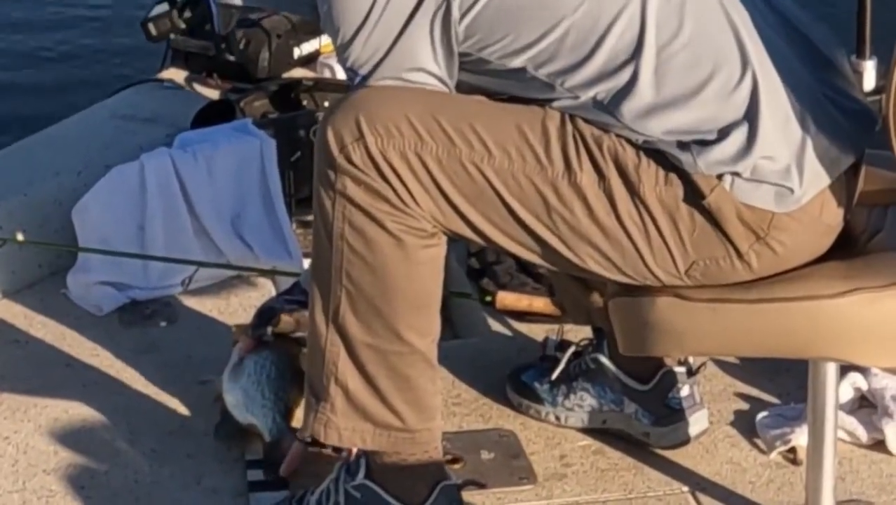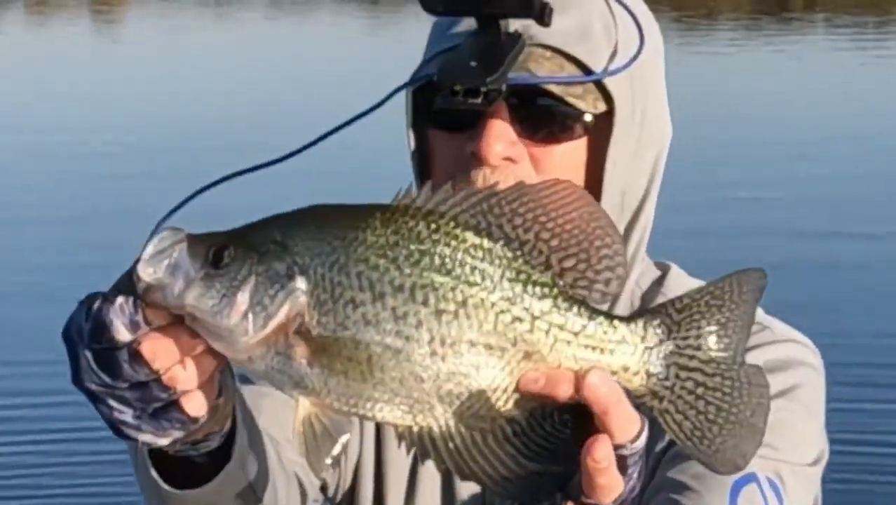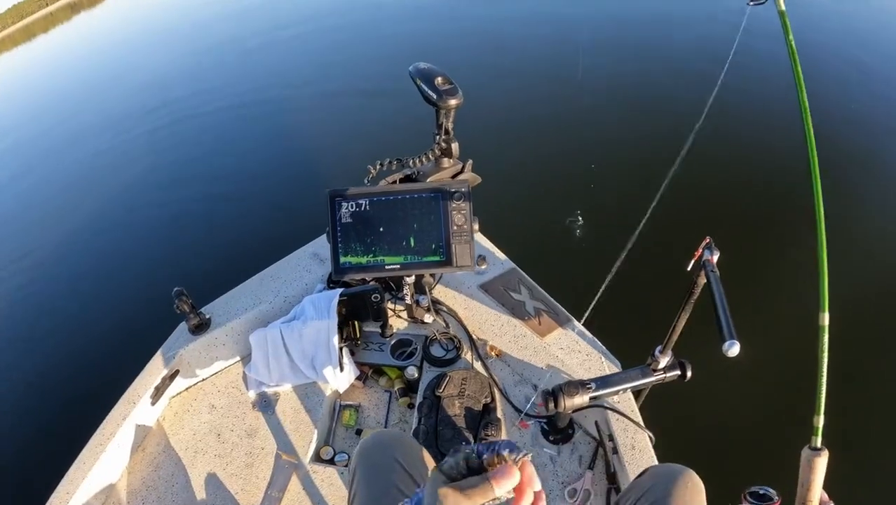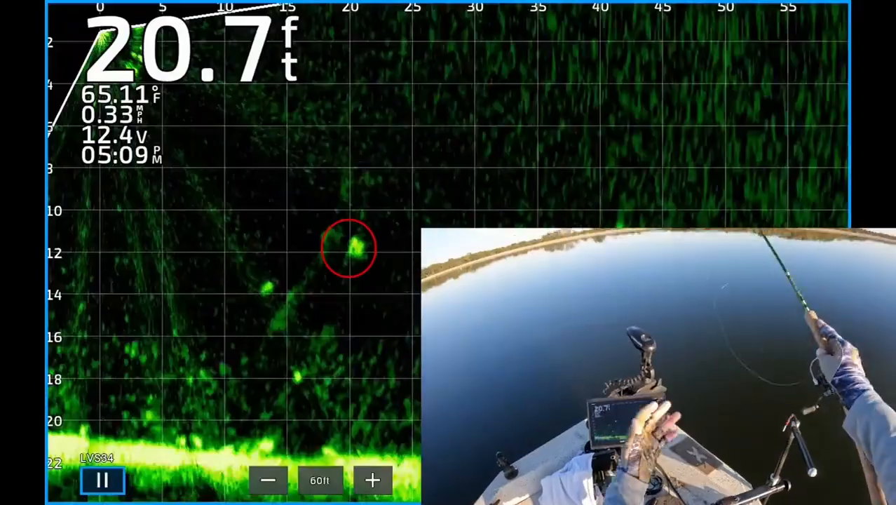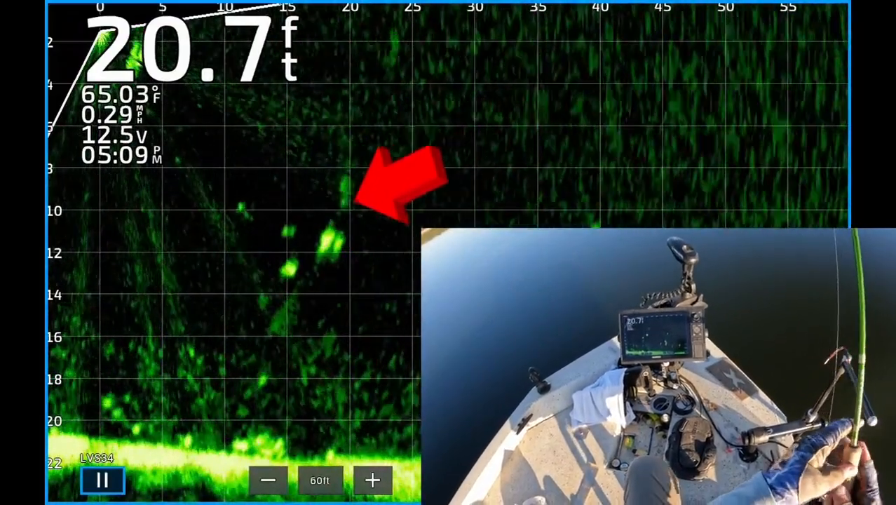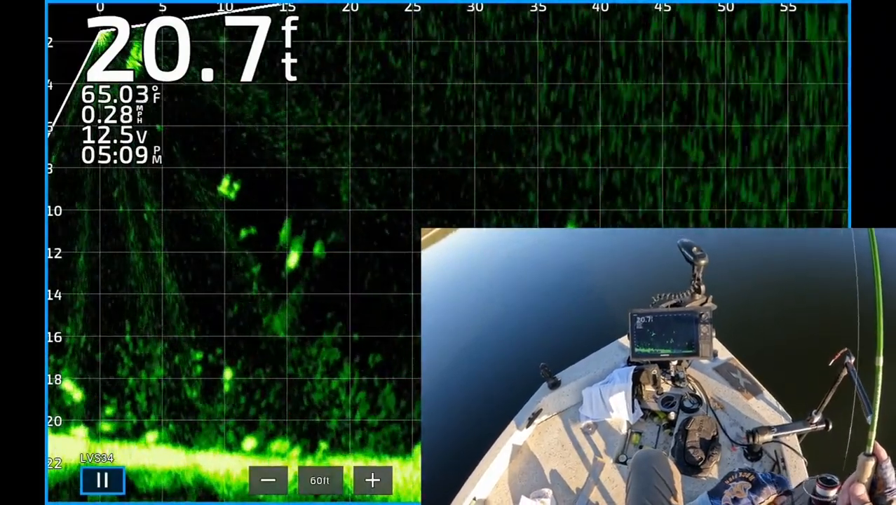12, 13, right at 14-inch black crappie. Look at that. There's a nice looking, some kind of fish. Two of them, looks like. There's my jig dropping down right on top of it. That one saw it. Boom.